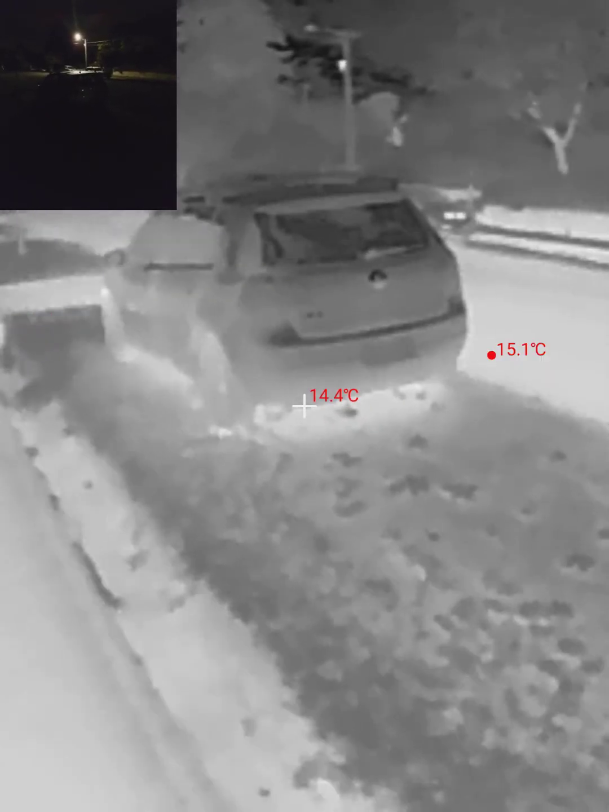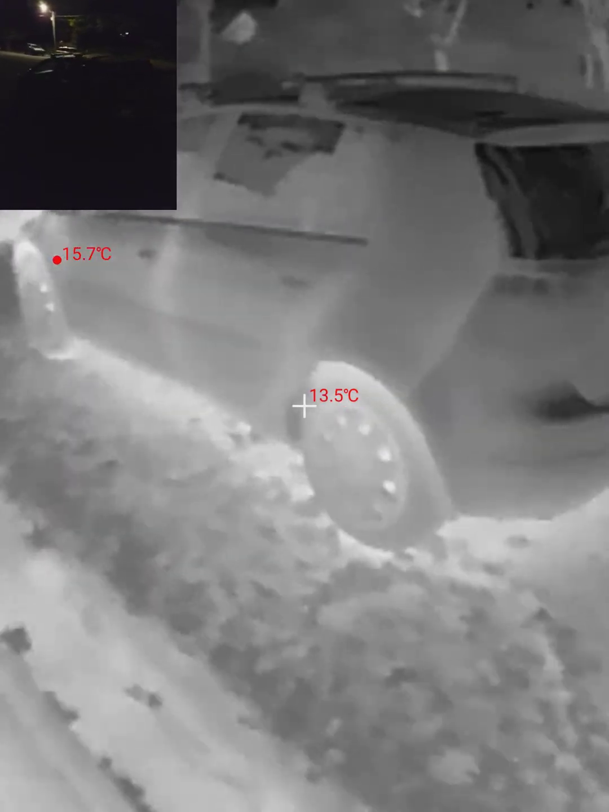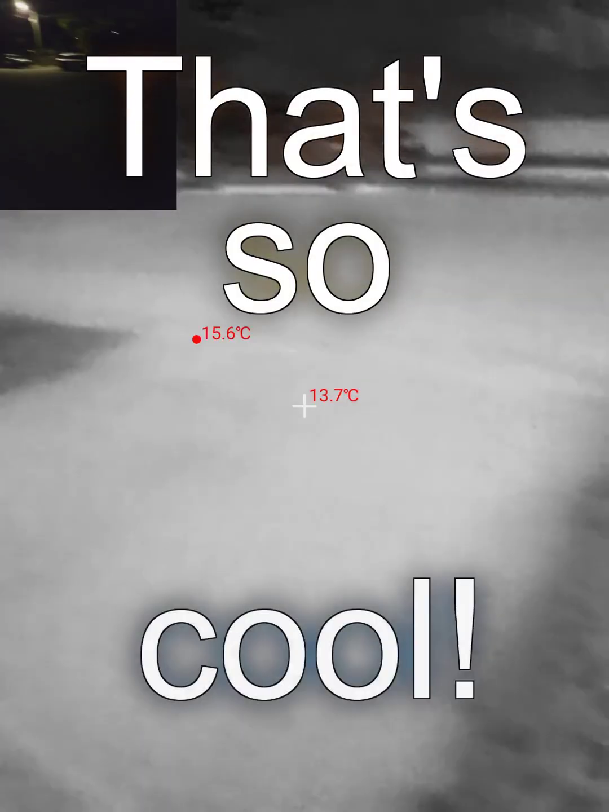Now notice here, you can see there's a glow underneath the car. So I'm guessing this hasn't been back home for very long. Oh yeah, no, that is pretty recently parked. That's cool.